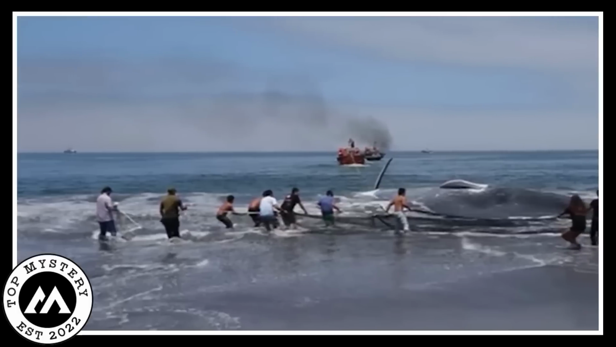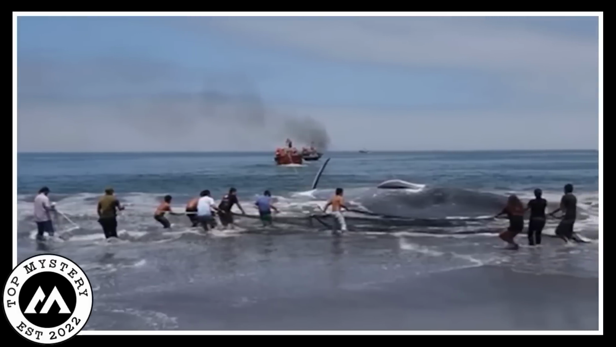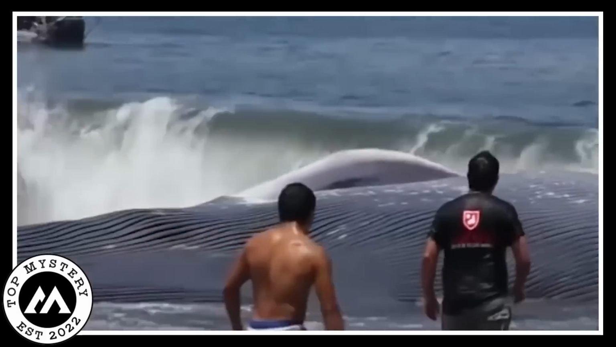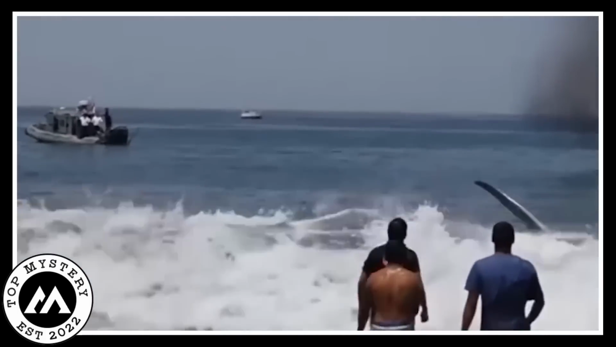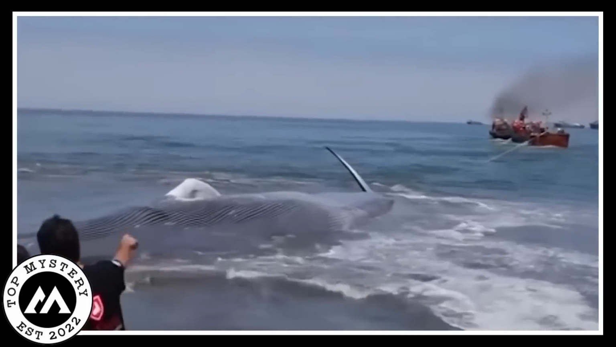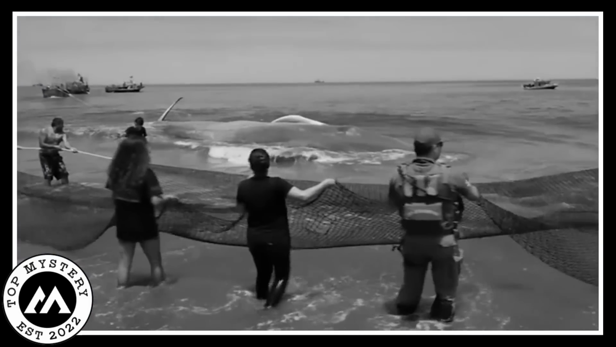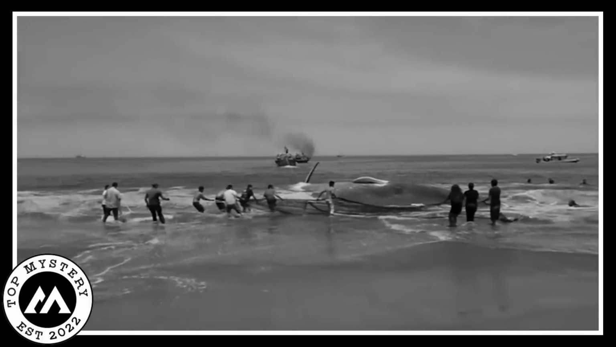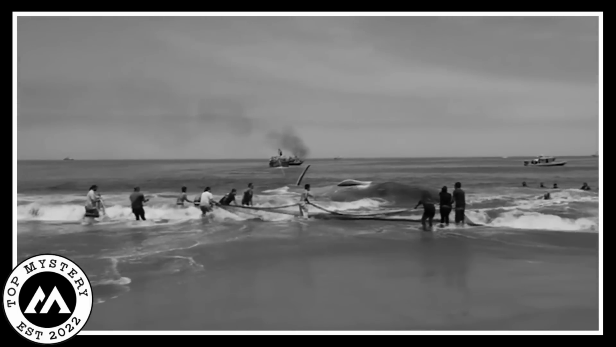As the net envelops the giant blue whale and the rope is carefully maneuvered, you can't help but feel a sense of relief and triumph. It's a reminder of the good that can happen when people come together for a common cause, especially when it involves saving one of the ocean's most magnificent inhabitants.